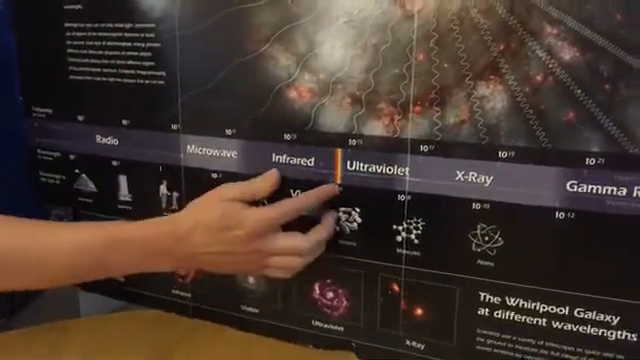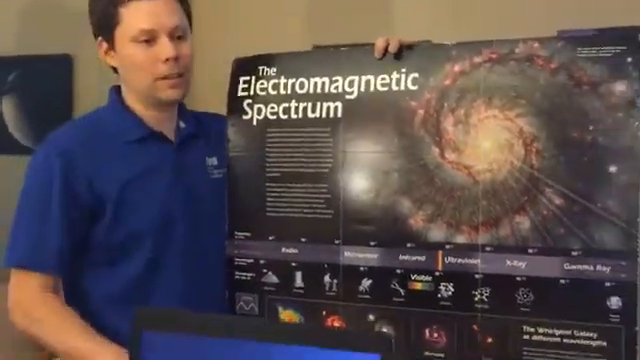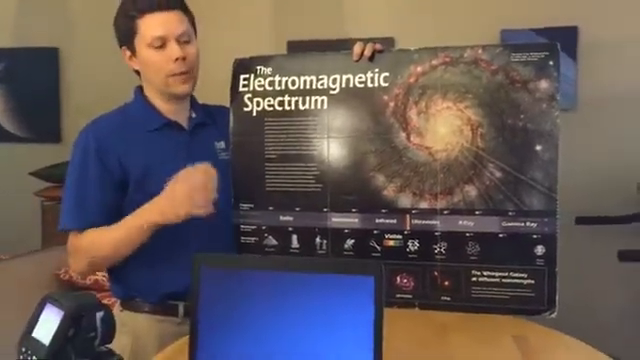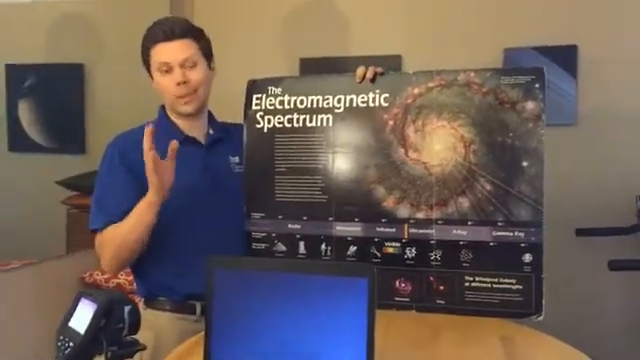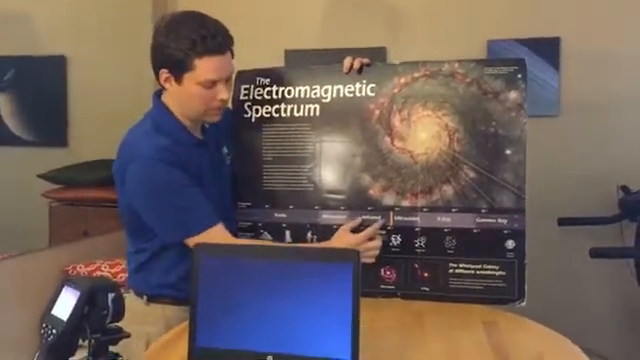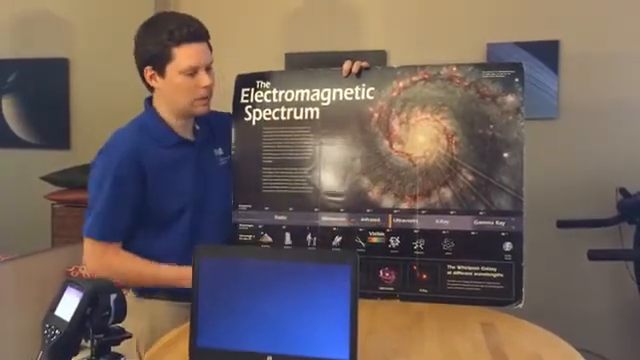Now, when you see a rainbow in the sky, that's light that's ultimately coming from the sun. And the sun is glowing because it's hot. But even things that aren't glowing, that aren't hot enough to glow with light that we can see, are still warm enough to glow with this invisible infrared color. So we're going to look at the infrared glow from this kid.